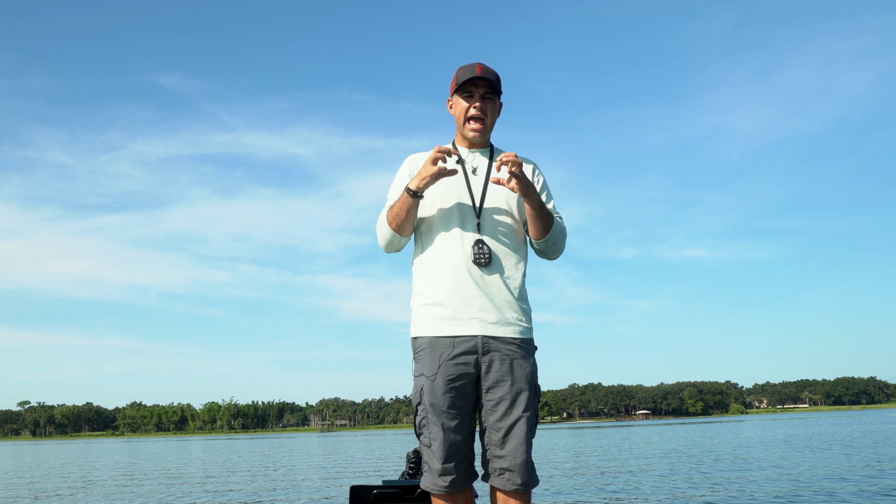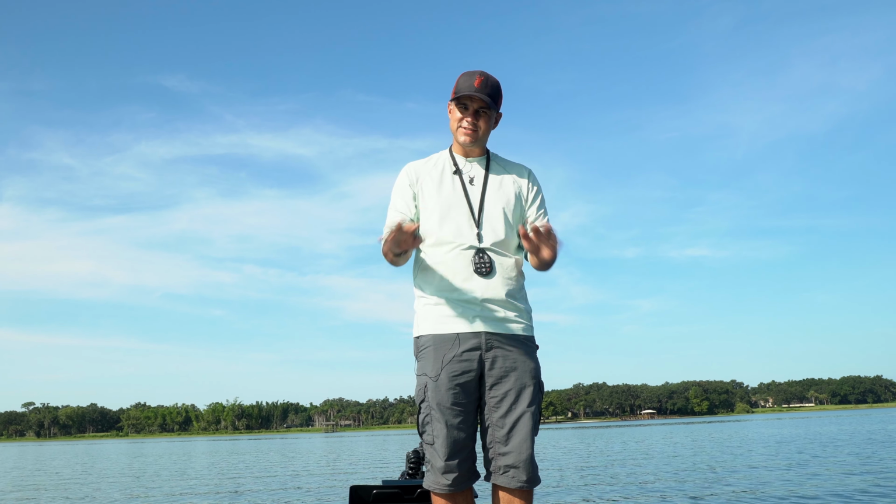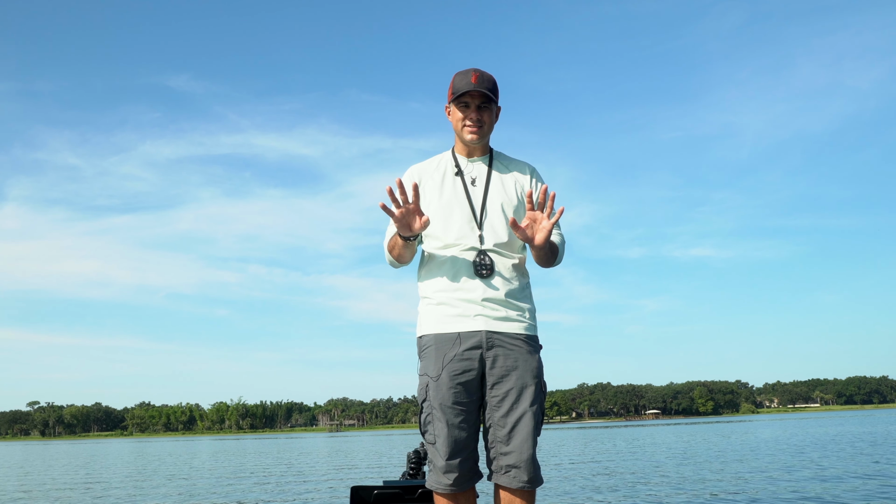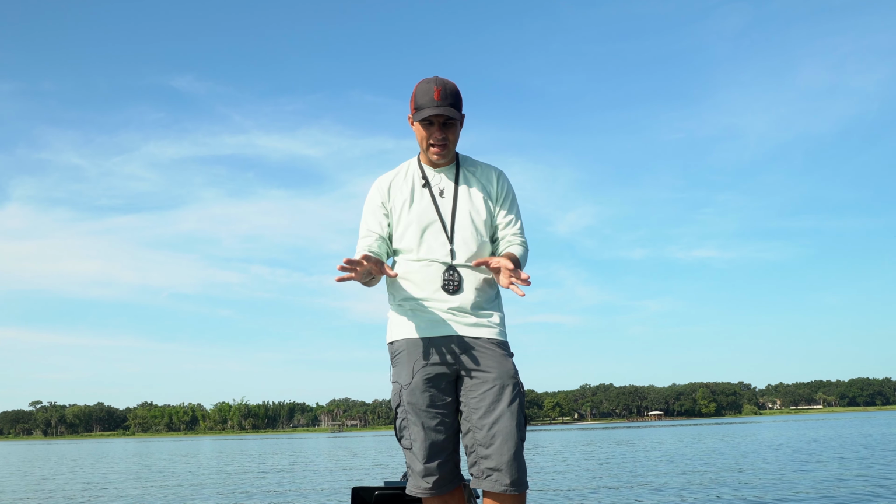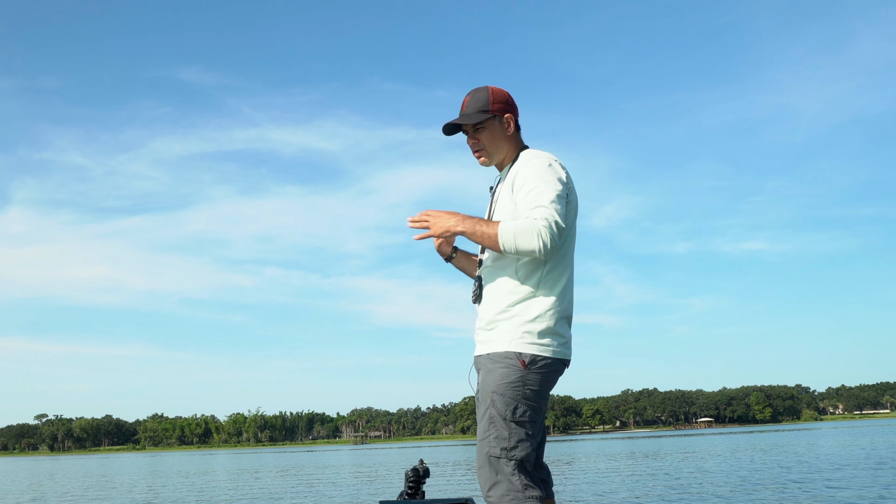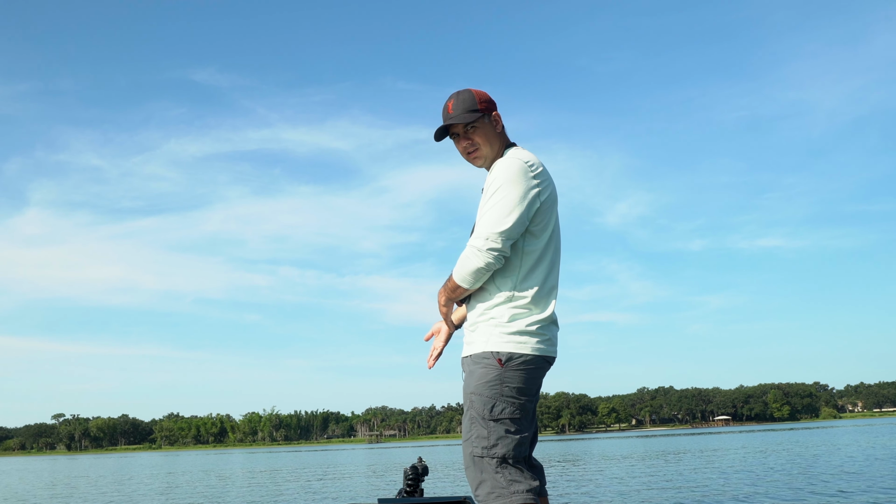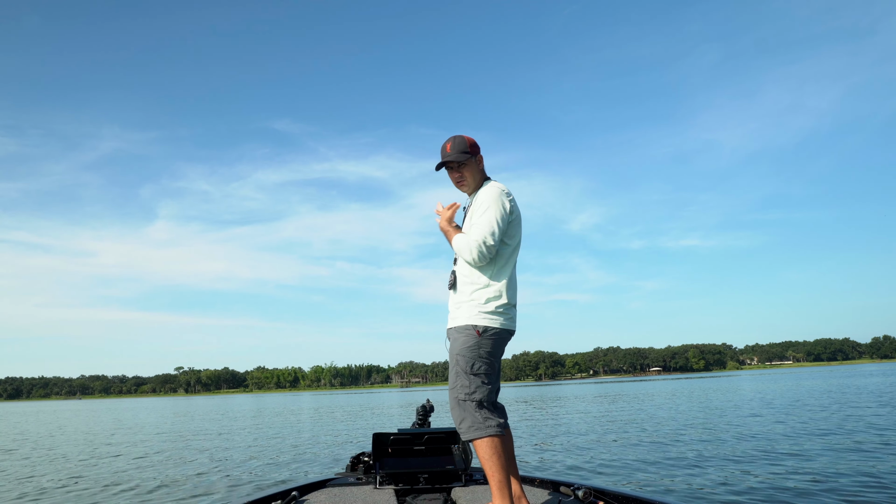I can't underestimate how much that changed my active target to forward-facing sonar experience, seeing the splash, because that splash tells me straight away whether or not I have placed my lure in the beam of the transducer and thus looking at the fish.